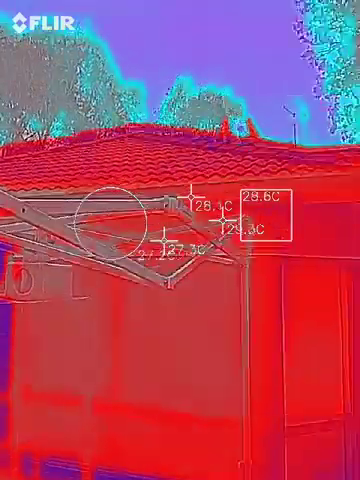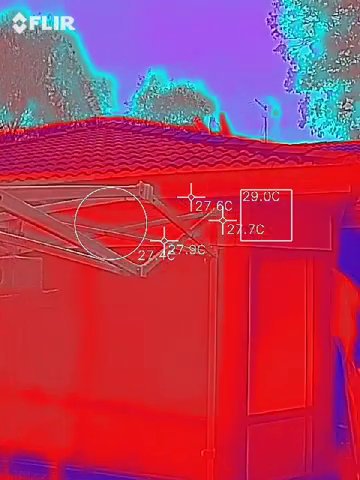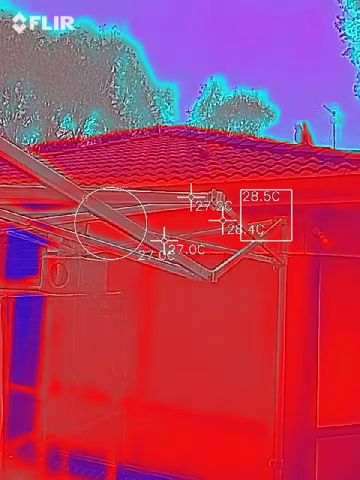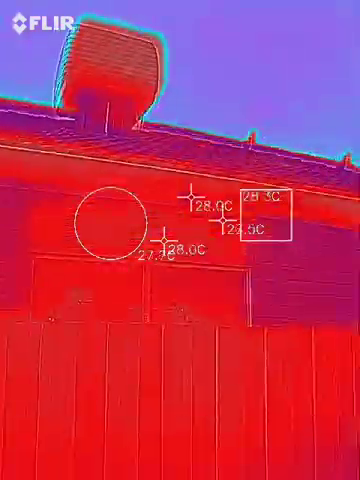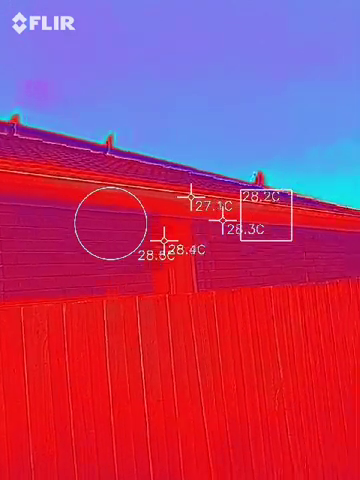And there's our galahs again up on the roof. I can't get a better view of them right now, but here they come. Here comes another cockatoo in. Sorry about the refresh rate. And we got a family of galahs up here, sitting on my neighbor's roof waiting for some more food.